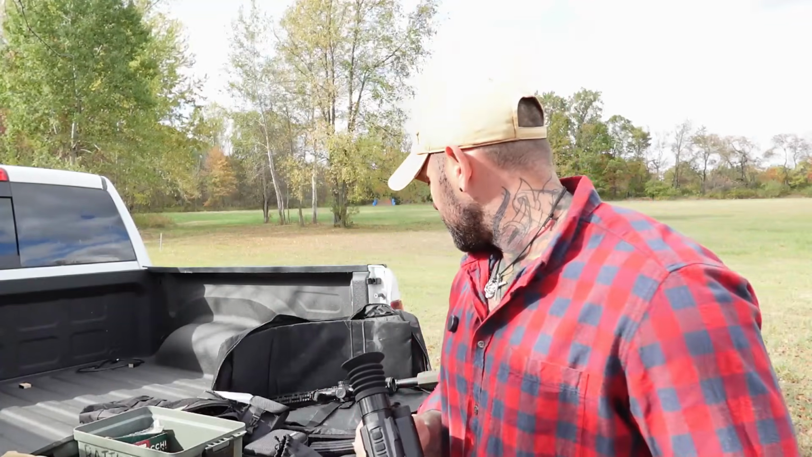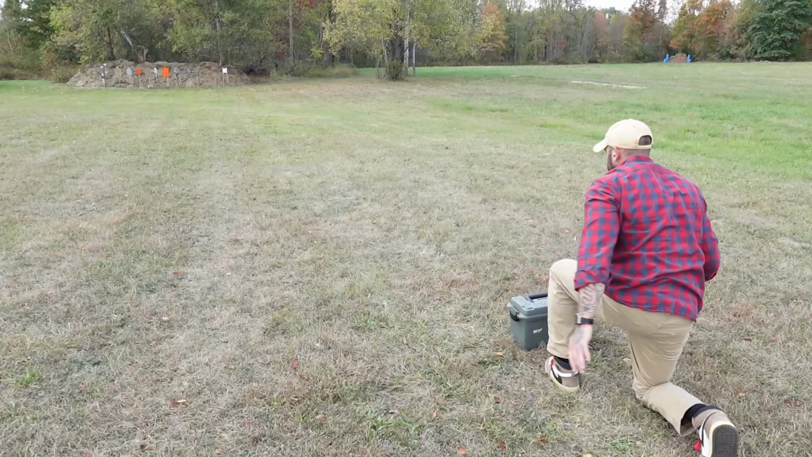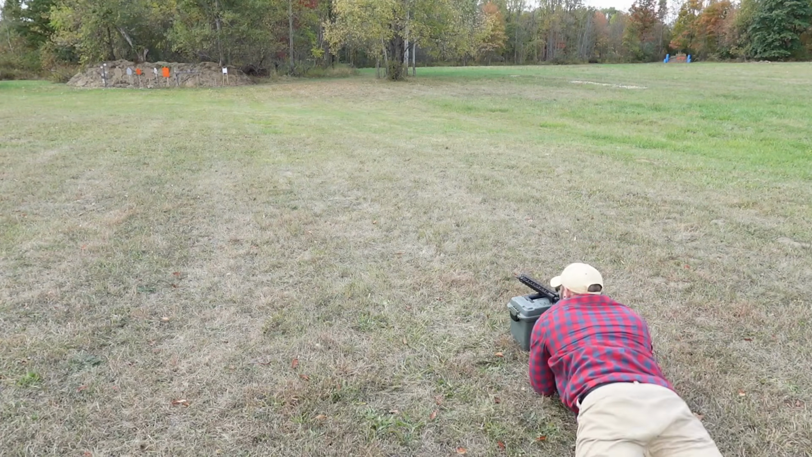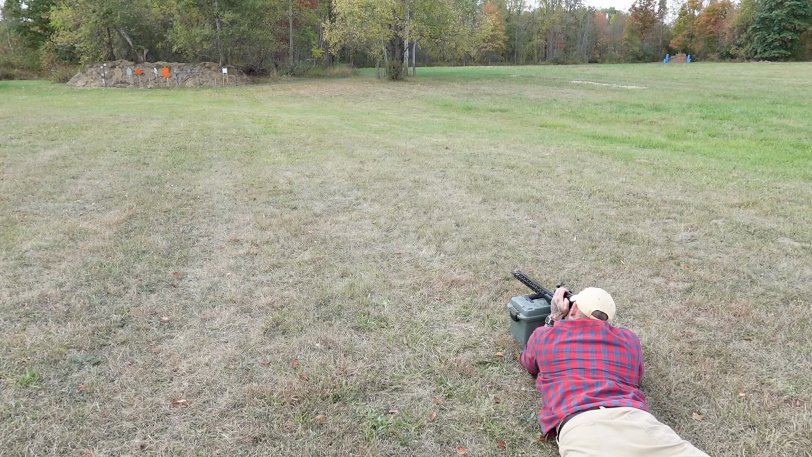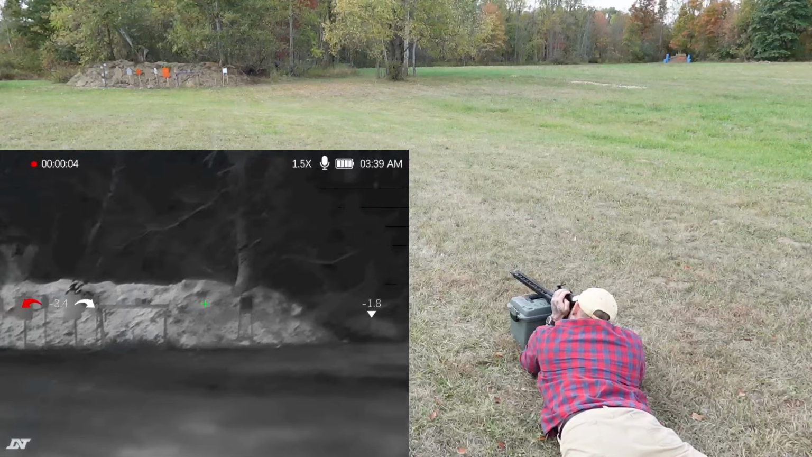So that being said, let me load up the rifle, and we're going to try out the one-shot zero, and you guys will be able to see what I see in real time. All right, 50 yards. Go ahead and turn it on, and then show you guys the features. This here scope, I should say. So we'll go ahead and start recording. Long press. All right, so now you guys see what I see.